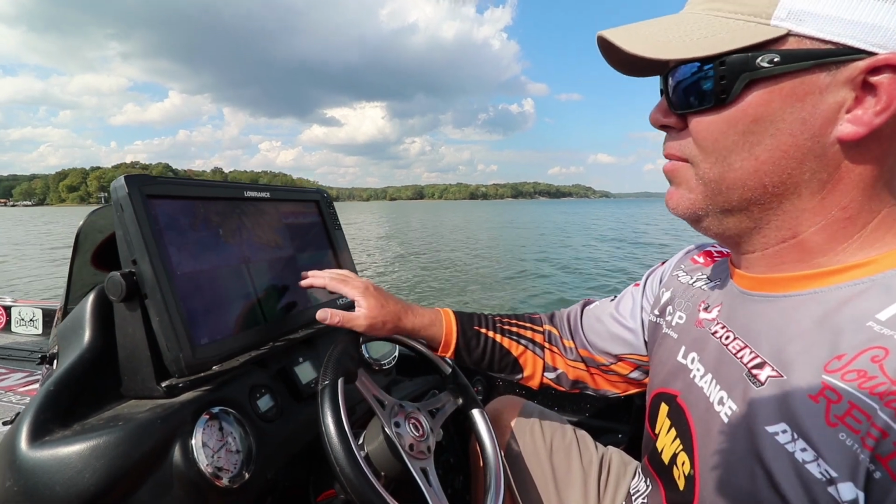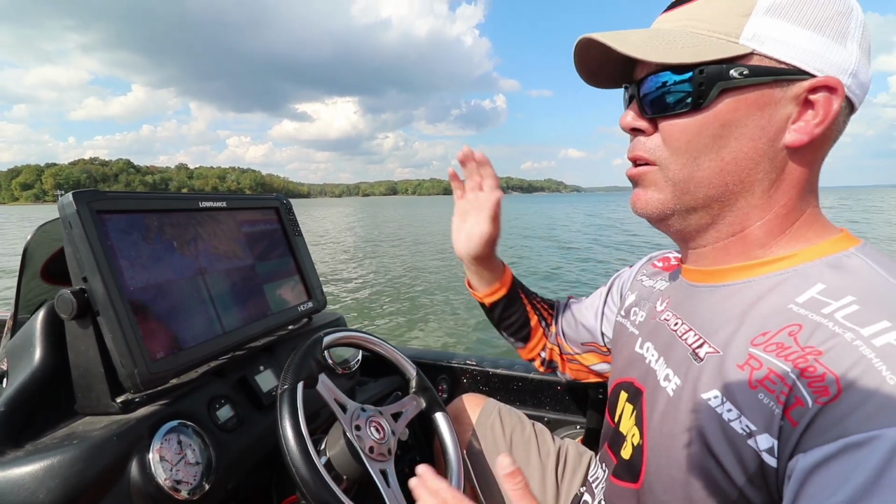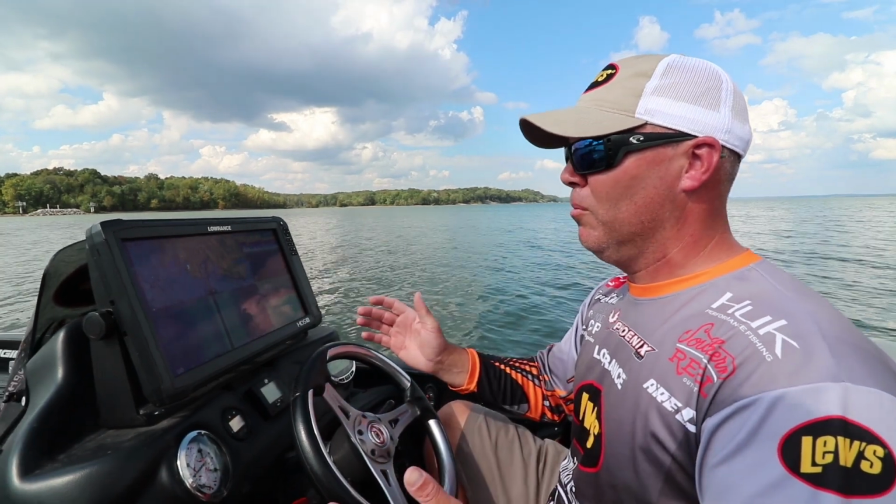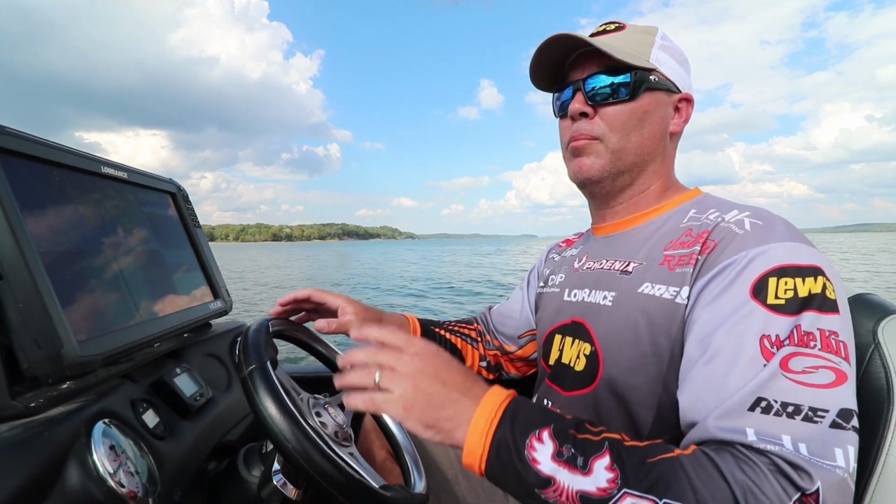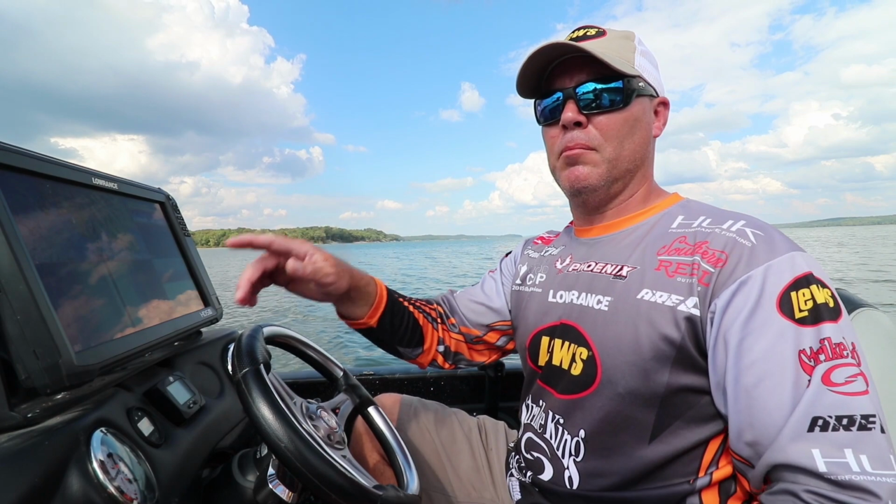I always try to leave my side scan and my down scan units running almost all the time, except for when I'm running from place to place, I'll have my full map on. But the advantage to that is even on my home lake, when I go there, even today, I'll see something about every trip that'll be a rock pile or a tree or a brush pile, something out of the ordinary in a pocket or a creek that I can mark.